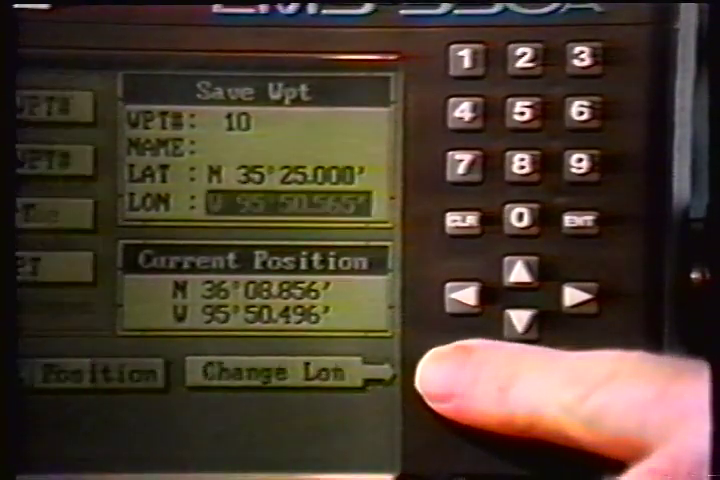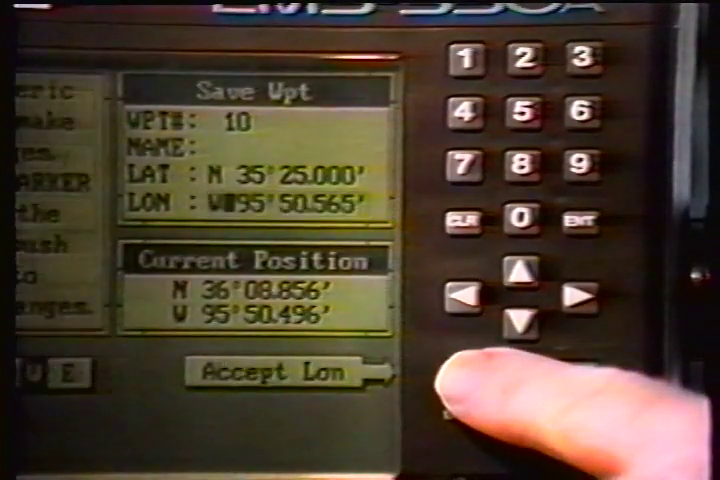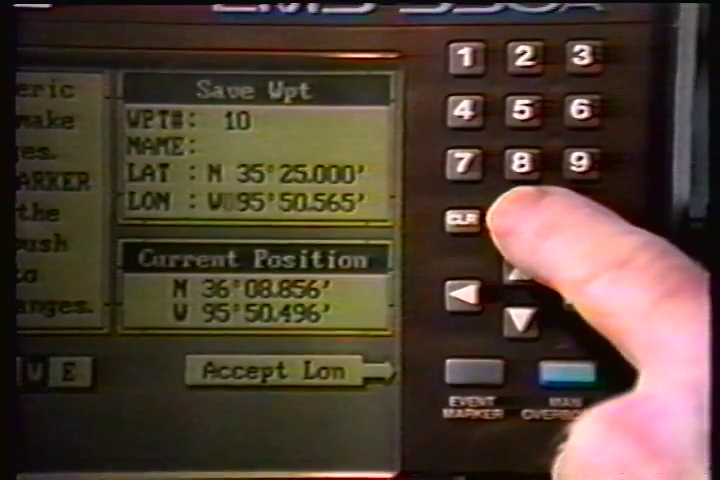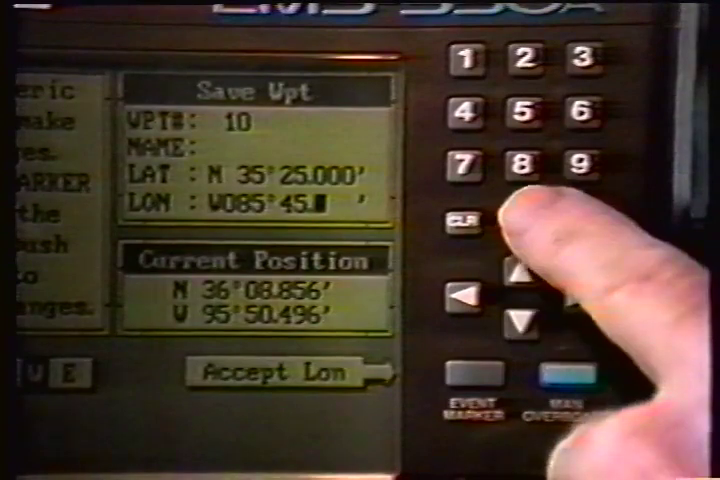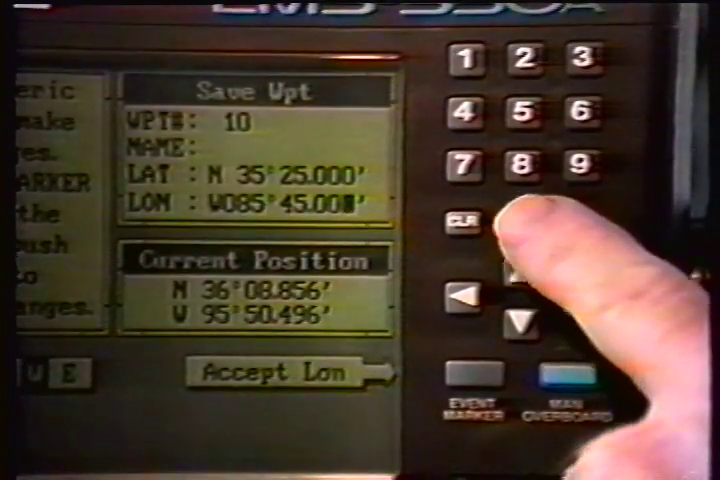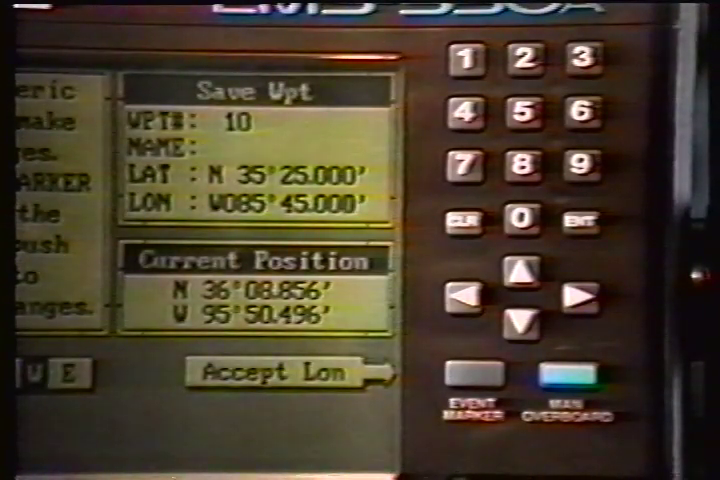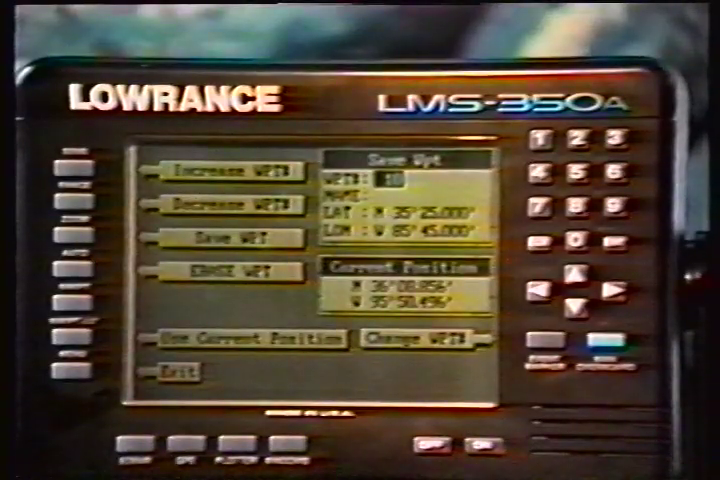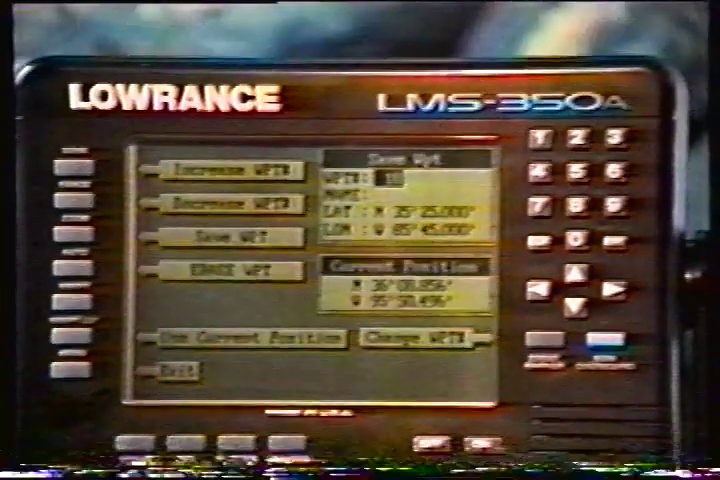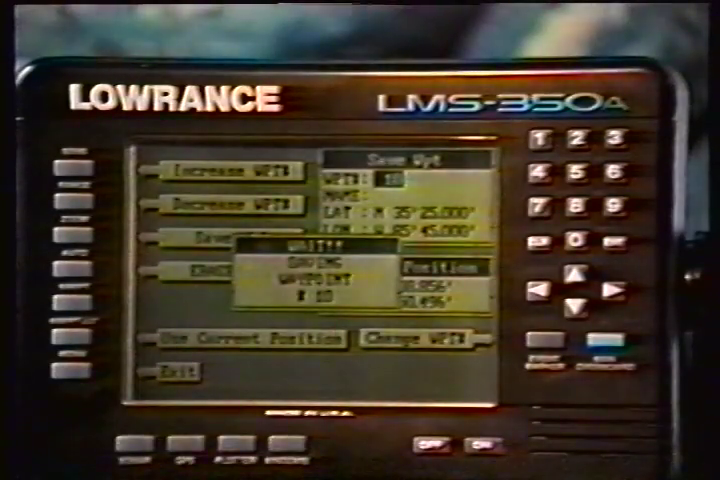Next, using the arrow keys, move the black box to the longitude position and press the key next to the Change Longitude label. Now enter the longitude. Make certain to add a 0 to the longitude if it's less than 100 degrees. Then press the key next to the Longitude WE label to change it from west to east if necessary. Press the key next to the Accept Longitude label when you've finished. The Save Waypoint menu appears with the position you entered in the waypoint position box at the top of the screen. If this position is correct, press the key next to the Save Waypoint label.